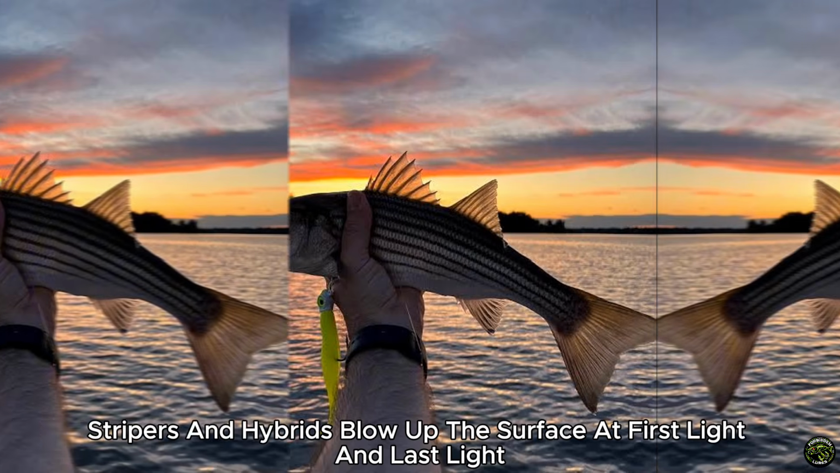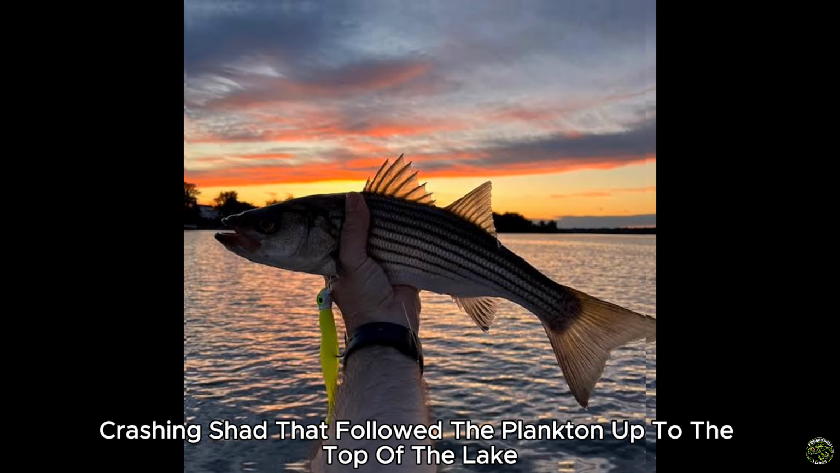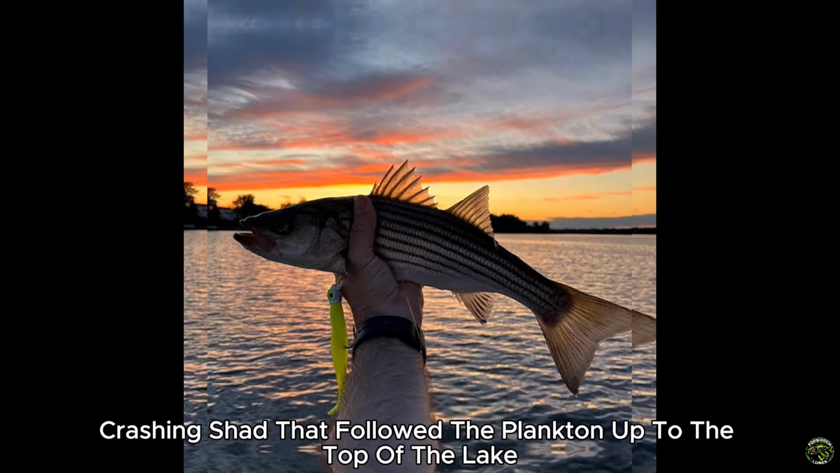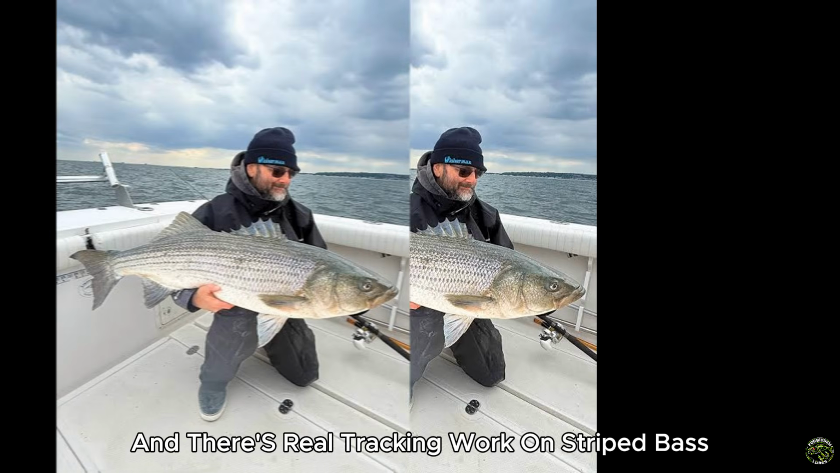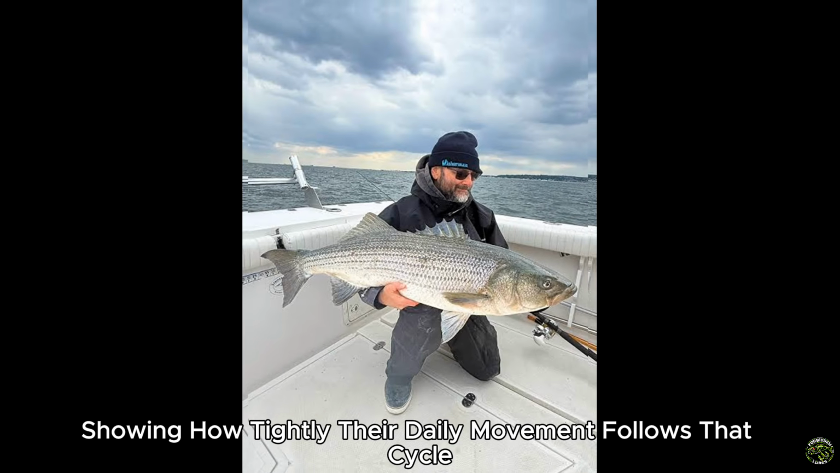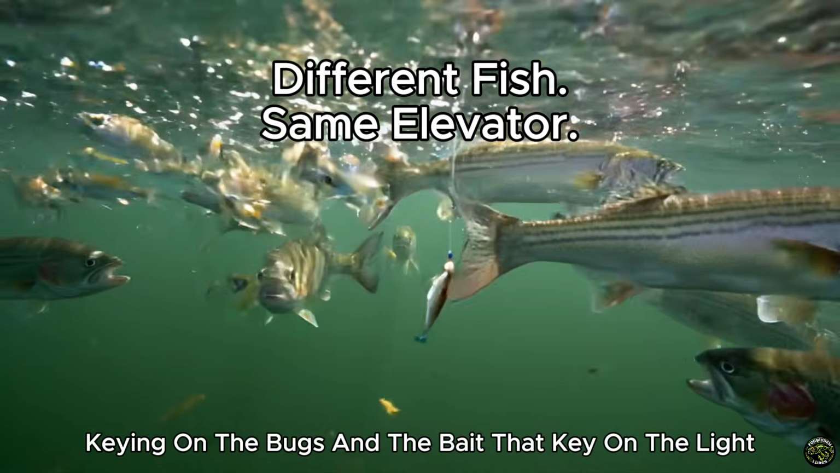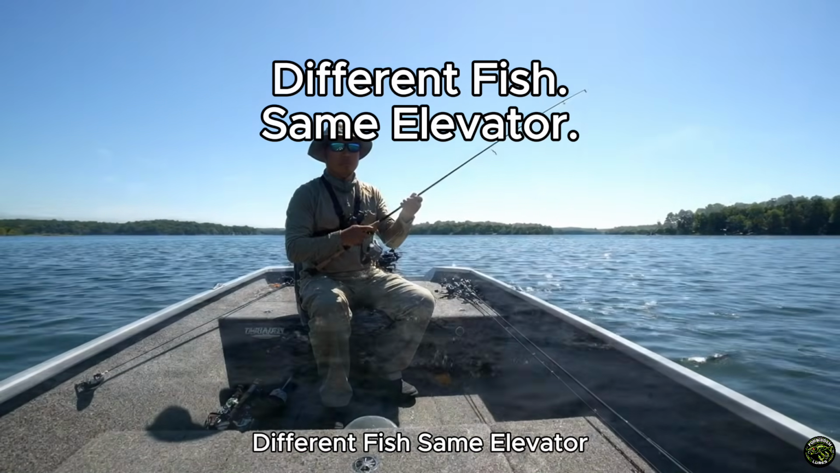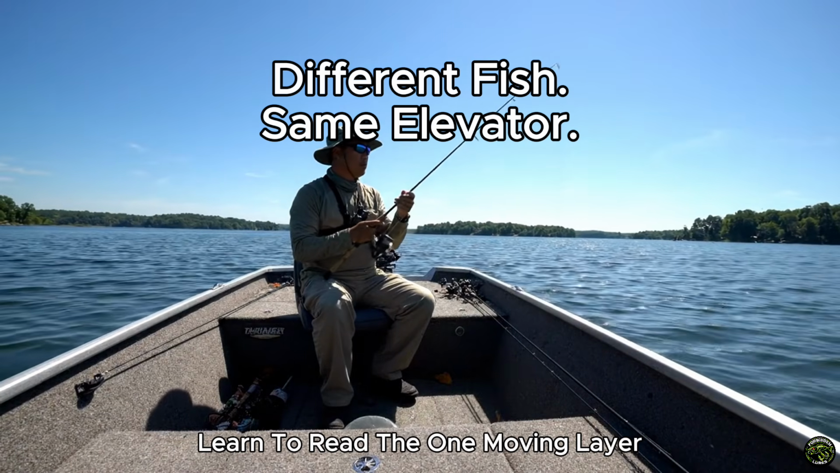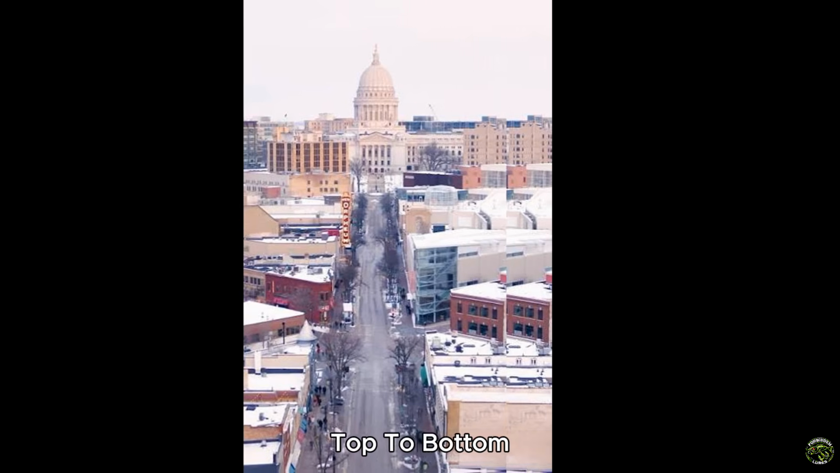Stripers and hybrids blow up the surface at first light and last light, crashing shad that followed the plankton up to the top of the lake, and there's real tracking work on striped bass, showing how tightly their daily movement follows that cycle. Even trout key on the same clock, keying on the bugs and the bait that key on the light. Different fish, same elevator. Learn to read the one moving layer, and you've unlocked the entire lake in summer, top to bottom.